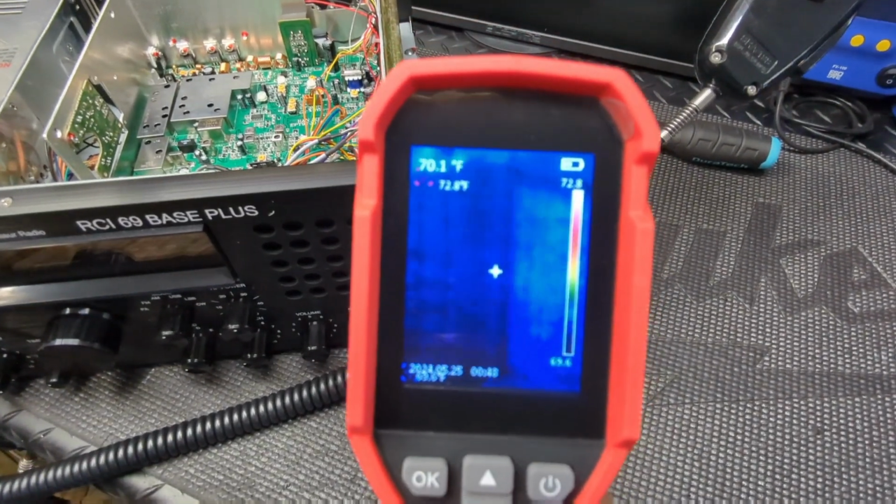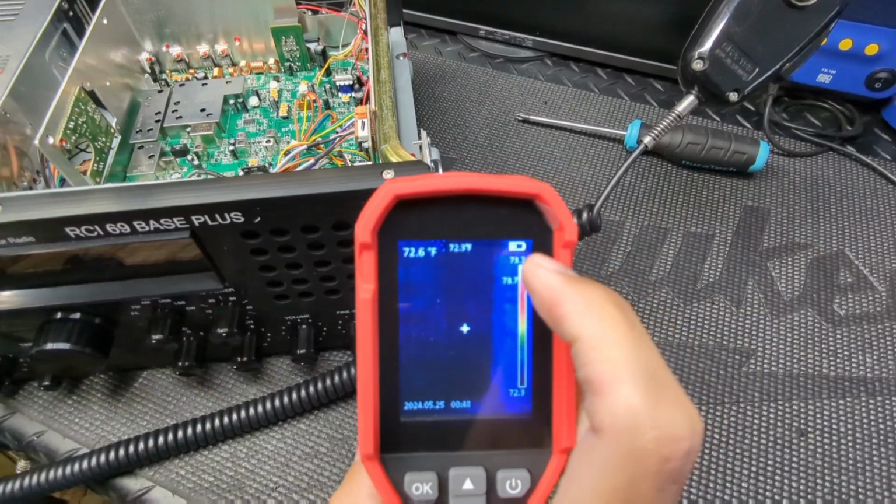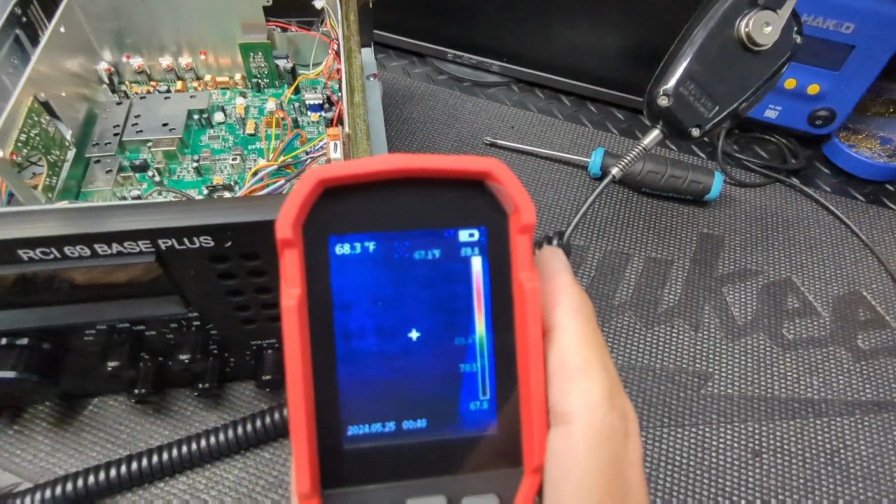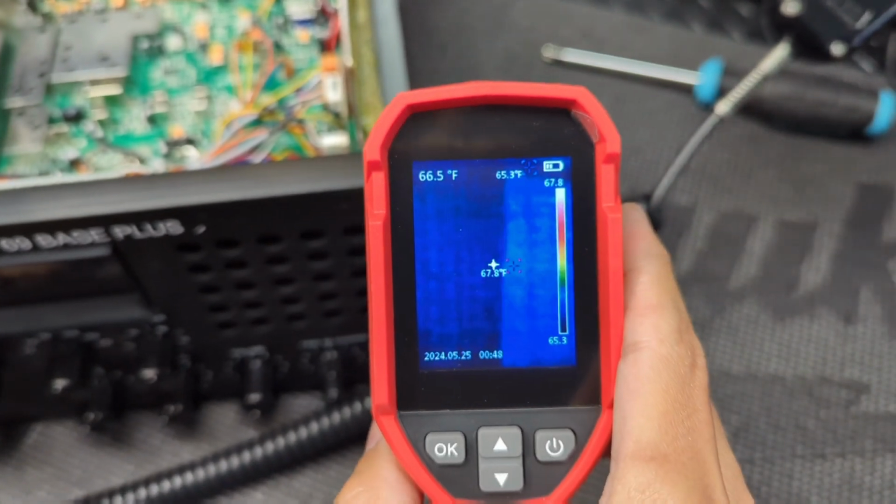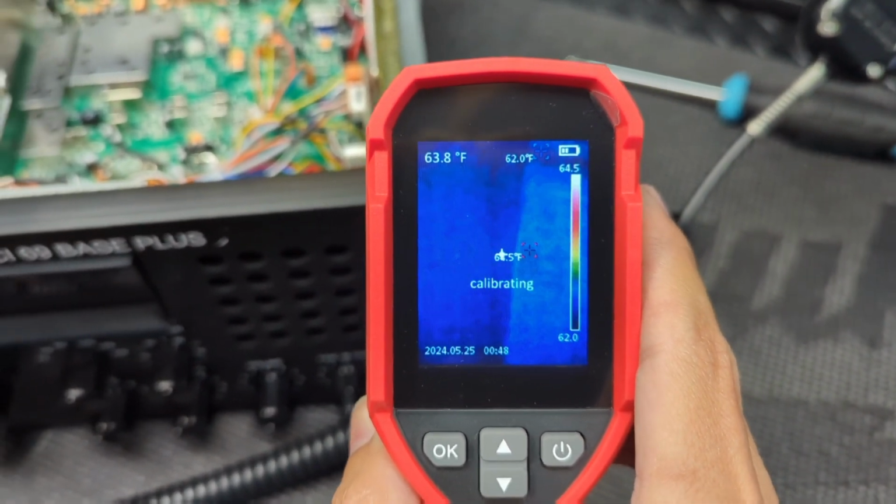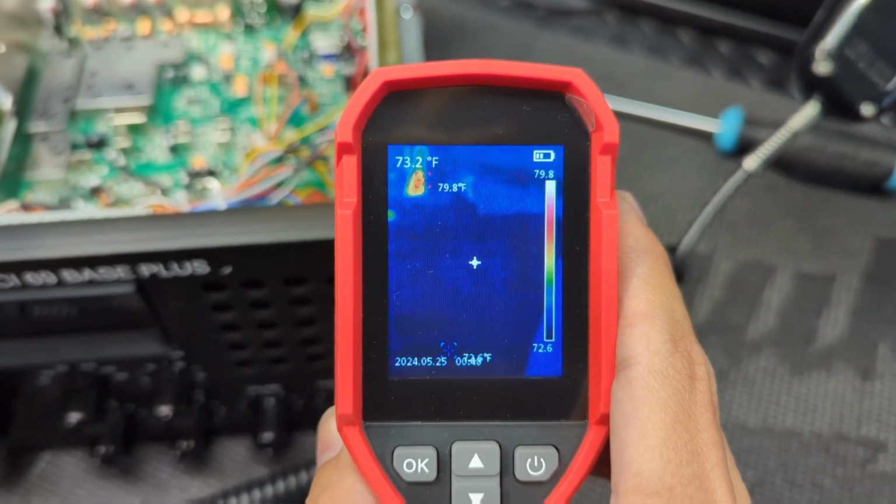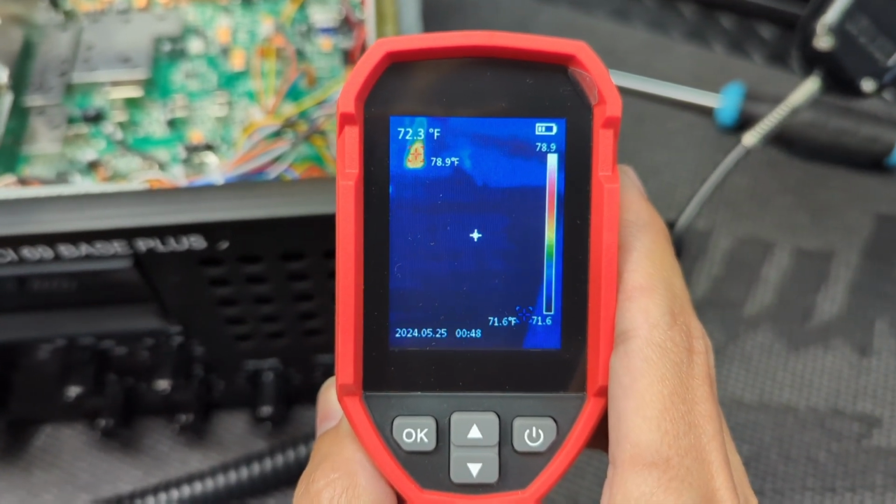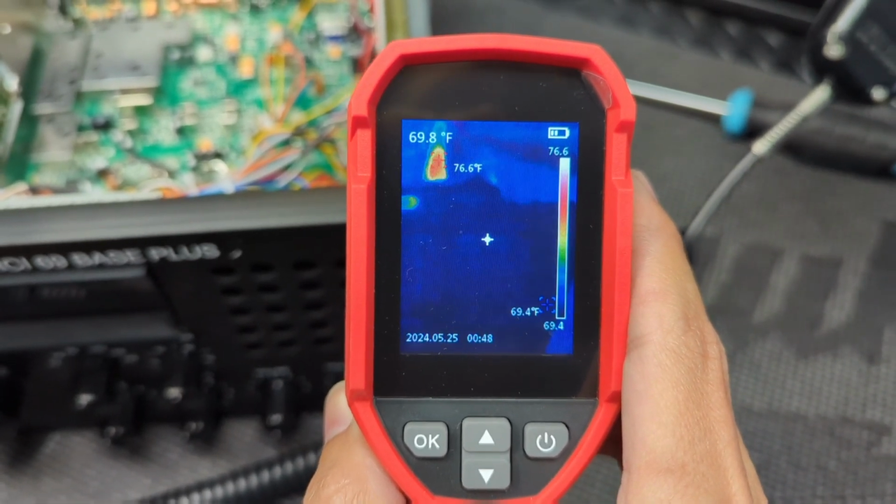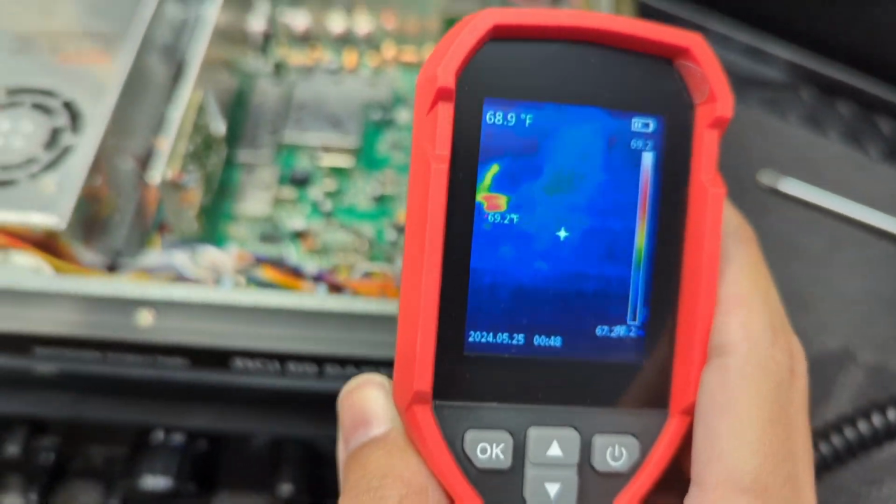As you can see, there's a graph up there, a little battery bar. I'm at about half here. Let me zoom in. It goes by a color scale, so you can change how you want the scale to go, that's up to you, and you could also do Fahrenheit or Celsius. But I'm not going to talk too much about the unit. I want to show you how it's actually going to get used.